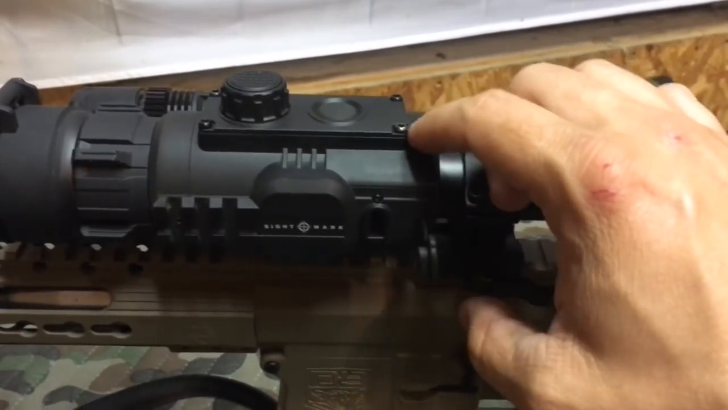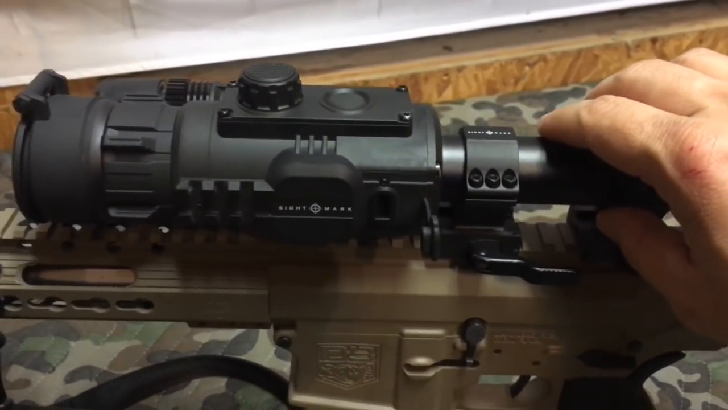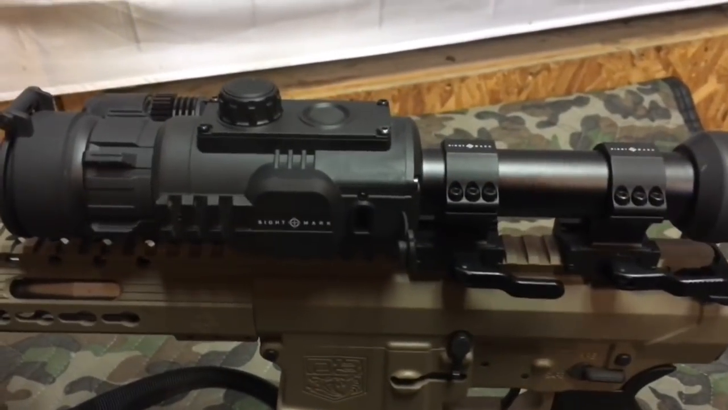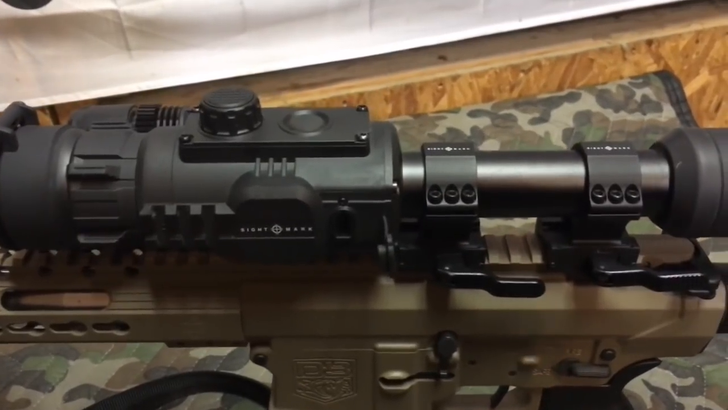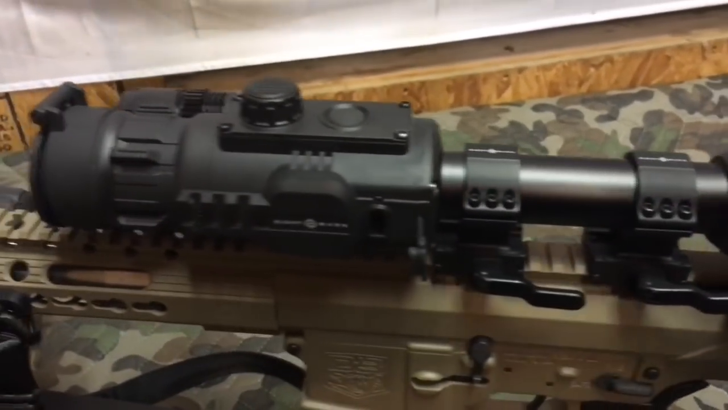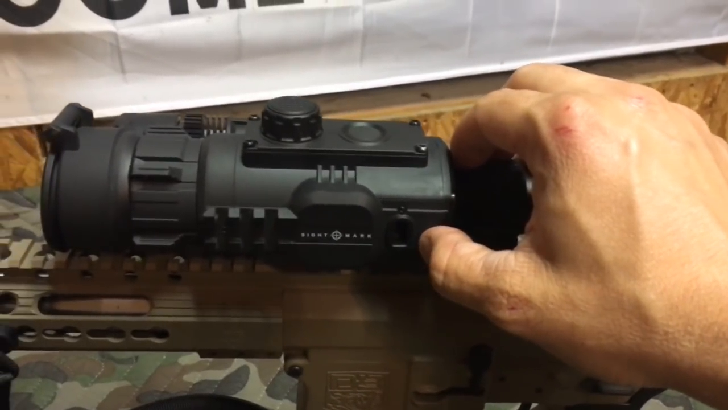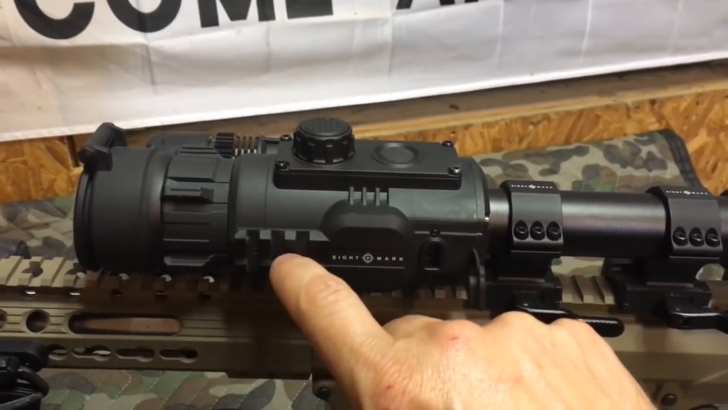You also, with this scope, have access to the Stream Vision app, where you can wirelessly transfer your videos and your pictures to your smartphone or your tablet. So that's another great feature of these Photon RTs. That is also the place, the mini USB, where you can plug in your external battery pack. And you have a mount right here that you can mount that external battery pack on.